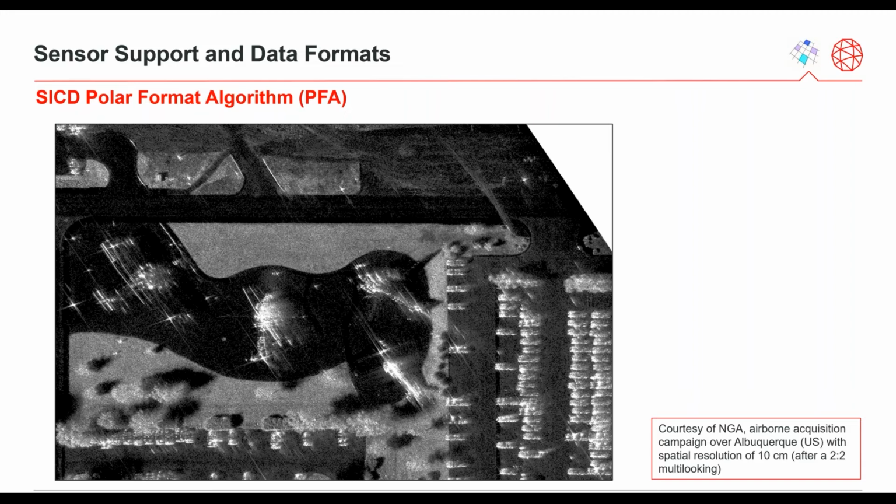SARscape 5.6 adds preliminary support for the polar format algorithm, PFA, which is used in the Sensor-Independent Complex Data format, SICD. SICD is an imaging data format which is used, among others, by the US government, including the National Geospatial-Intelligence Agency, NGA.